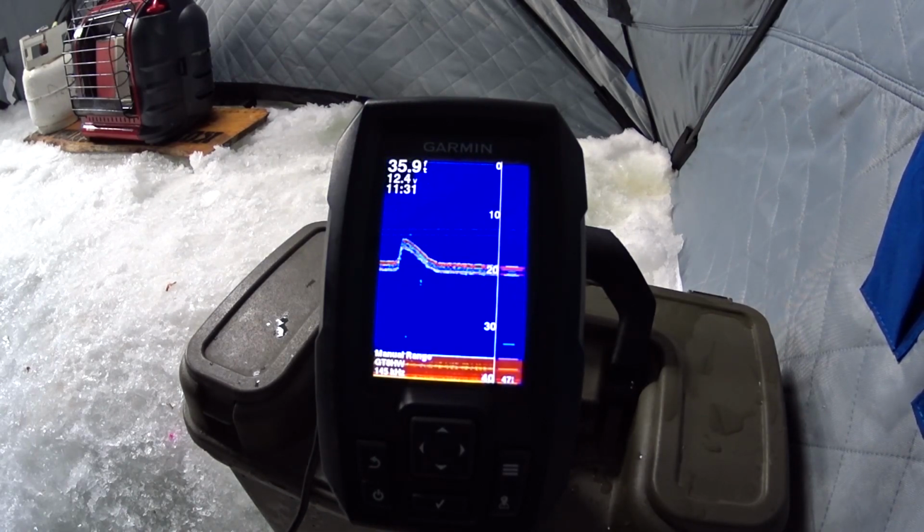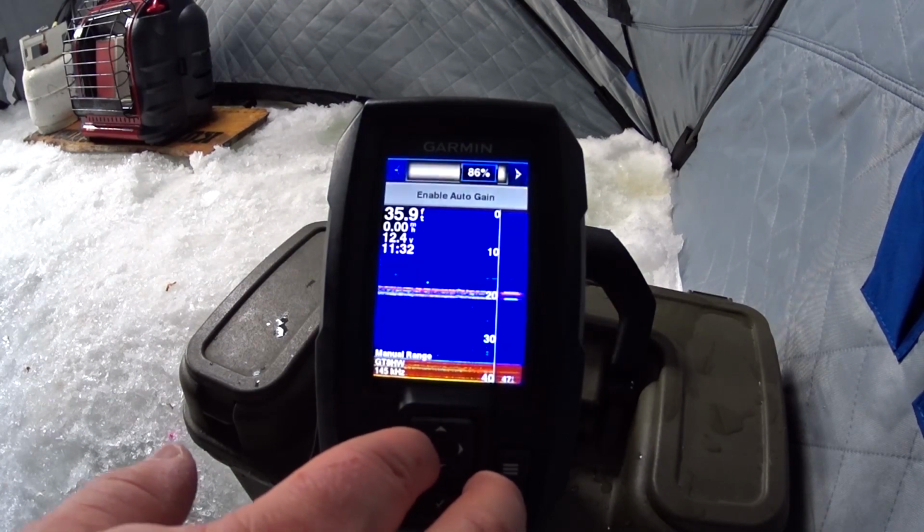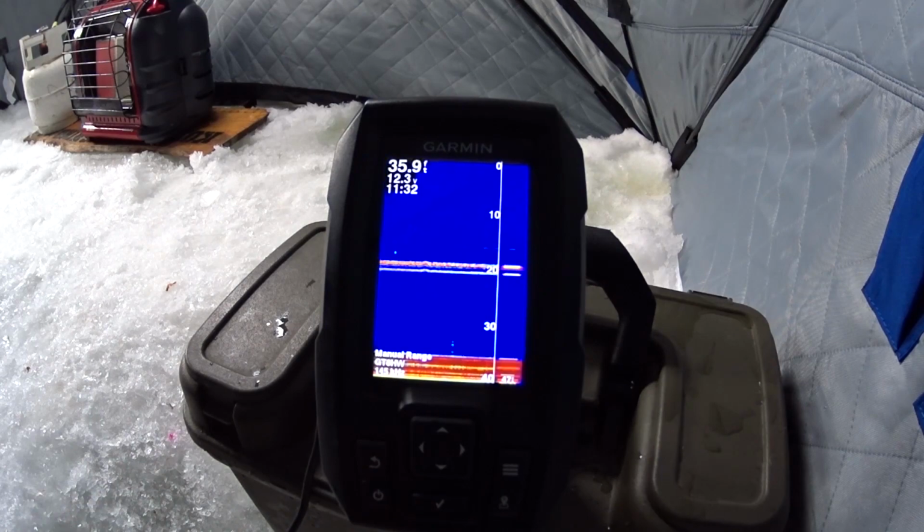Now this line is coming in a little bit dark for me, so I am going to adjust the gain. I'm going to go to my settings. Gain. I'm going to lighten it up a bit. Go to 83. You can play with the gain from there.